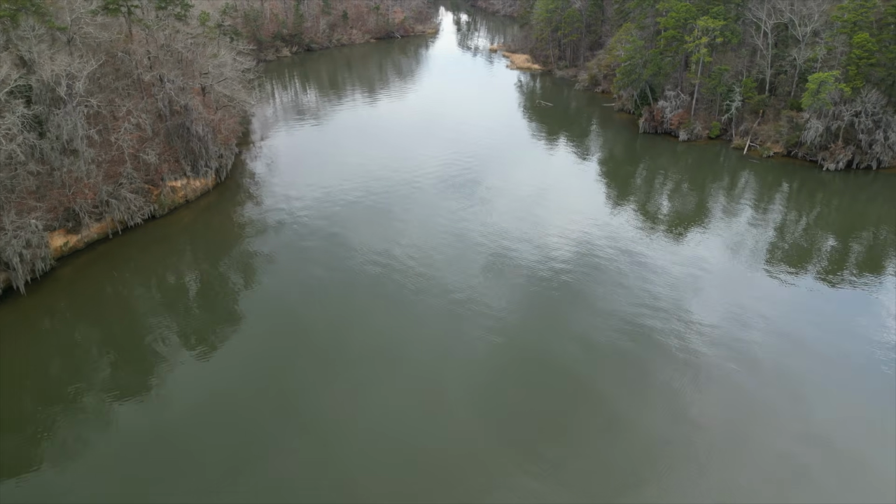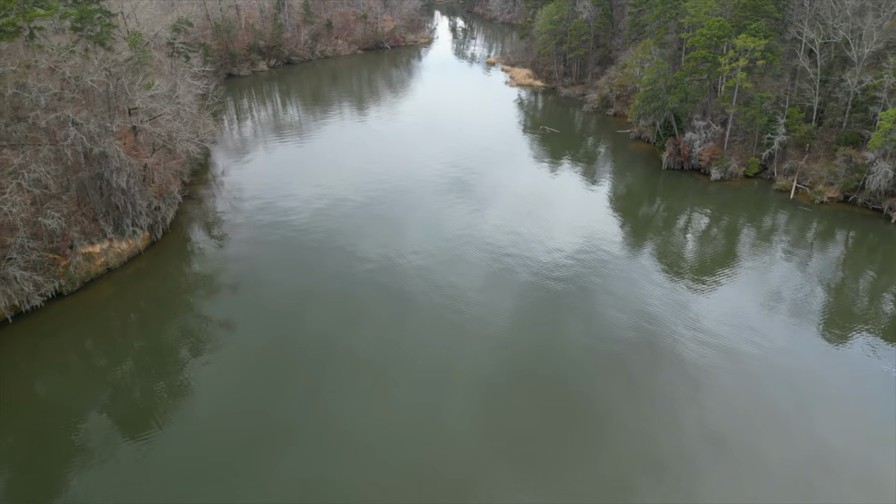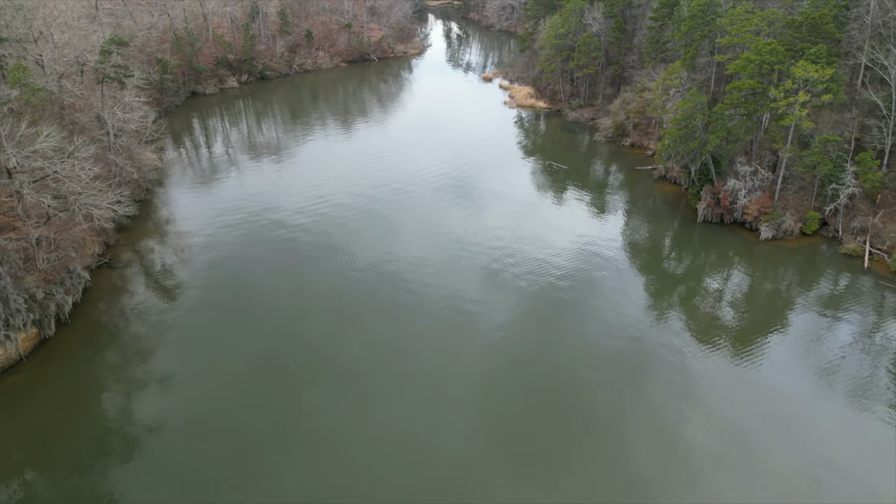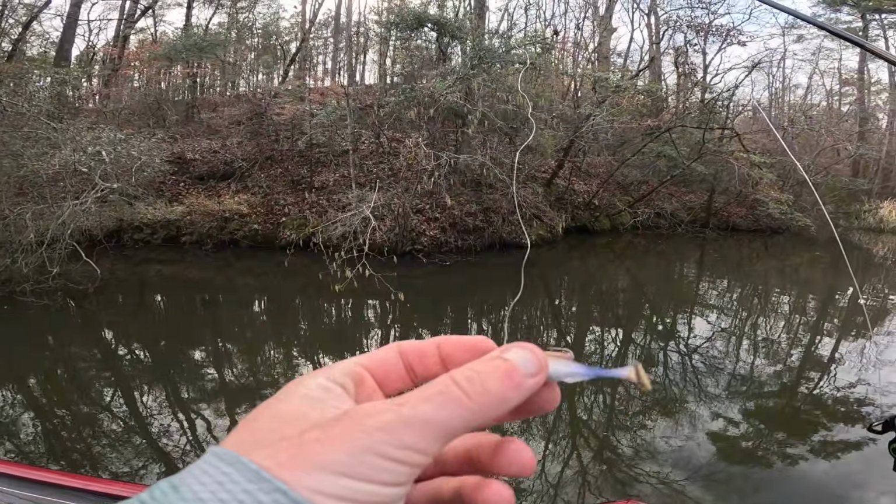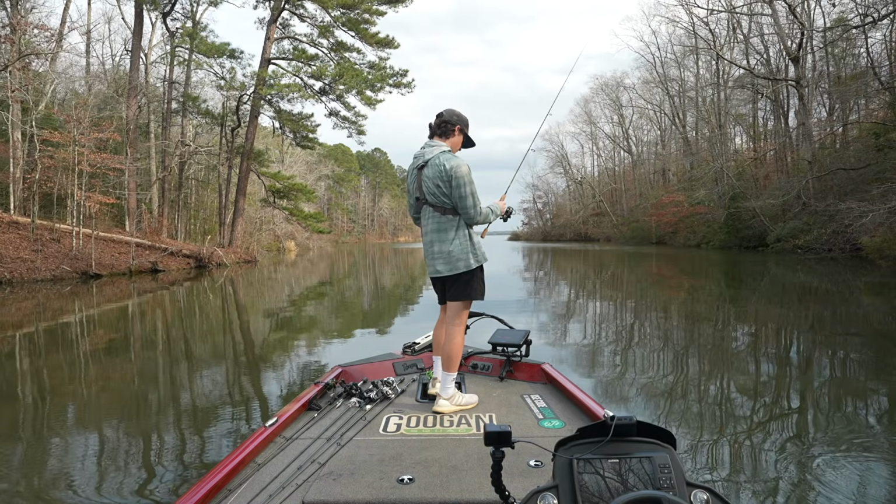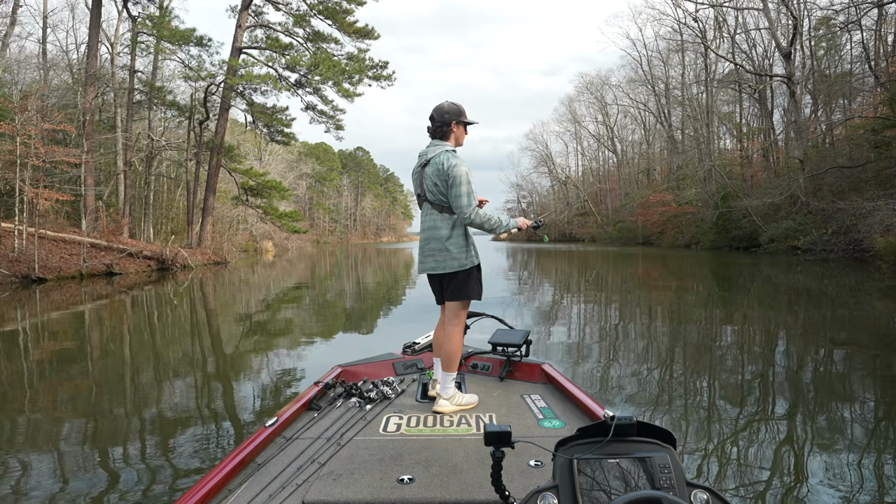Well, that was unexpected. I came back in this creek because I was like, you know, it looks good. And I feel like if it's warmer weather, these fish will probably push back up in there. And we just discovered a school of them. They are everywhere. And they are chewing up this little swim bait. I'm gonna keep targeting these areas right here. It's like both sides looks like it has them. I mean, they're actually everywhere back here.